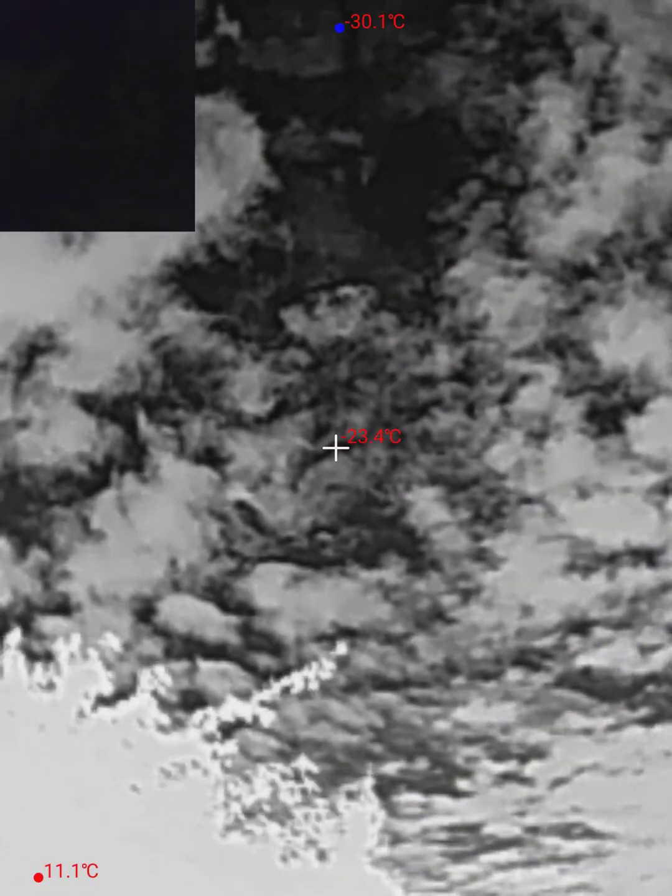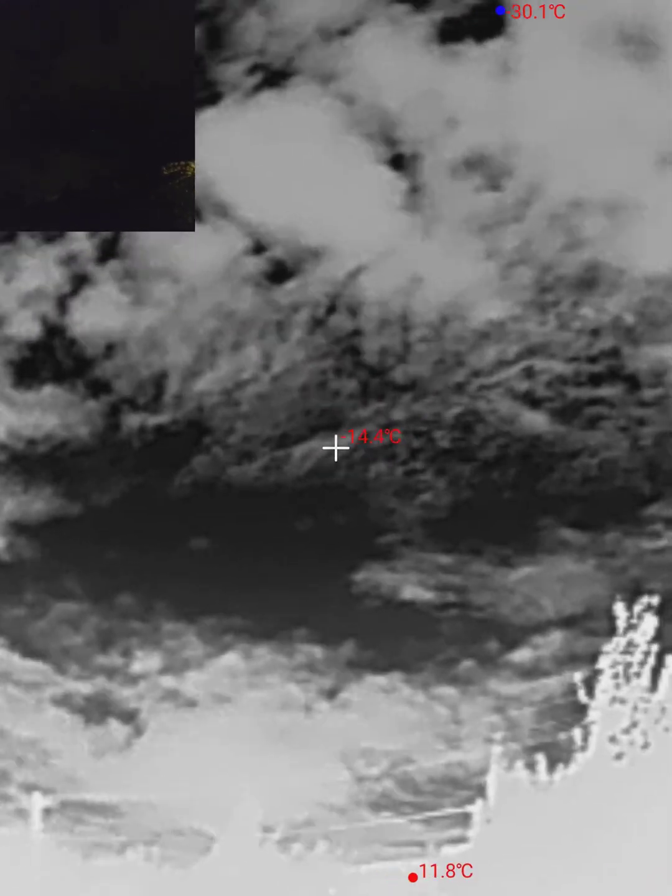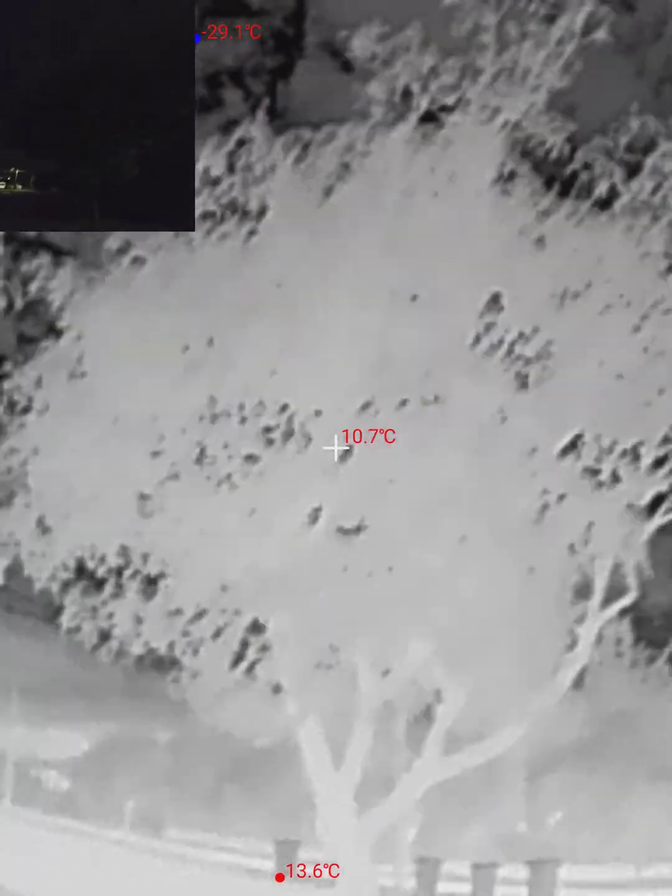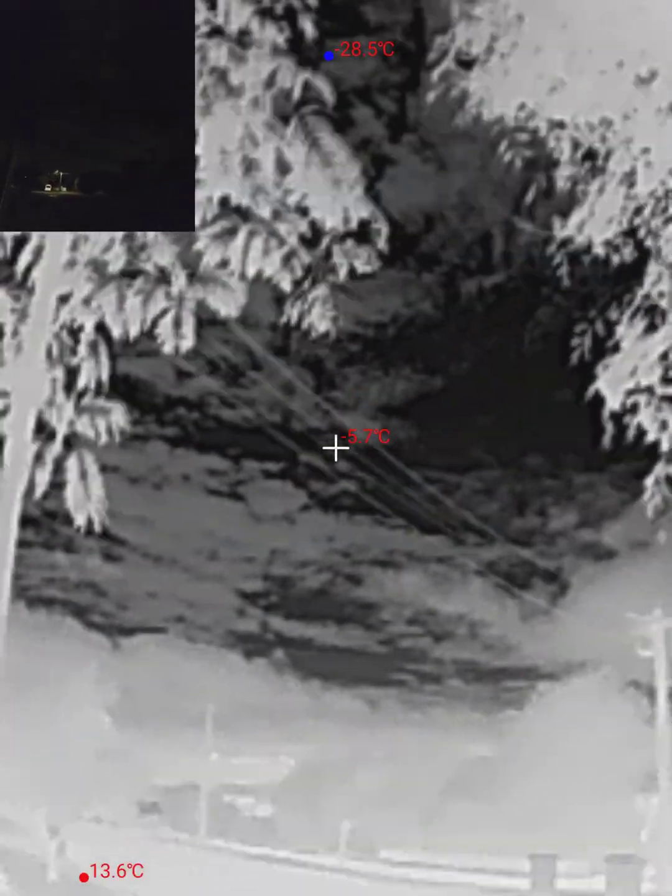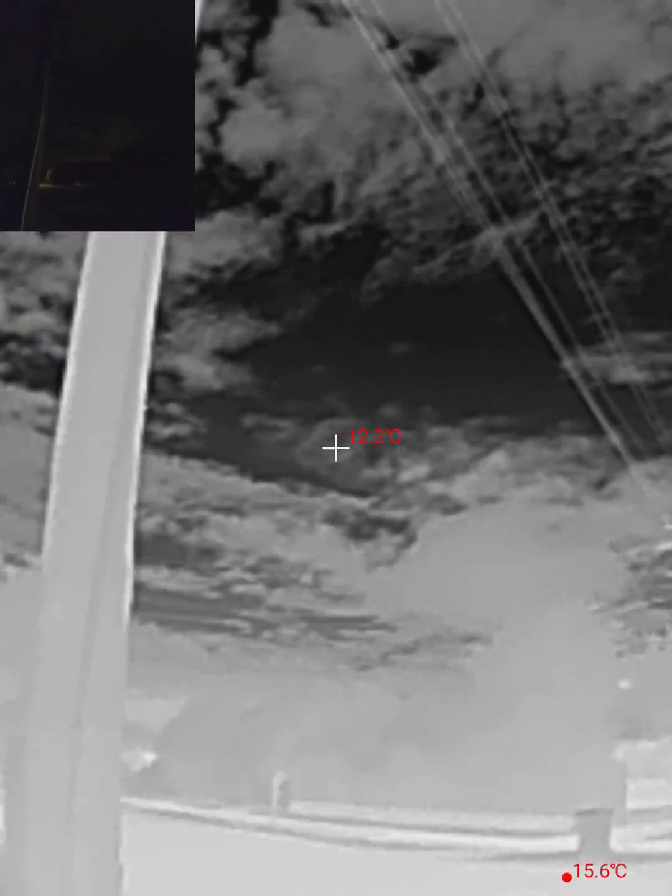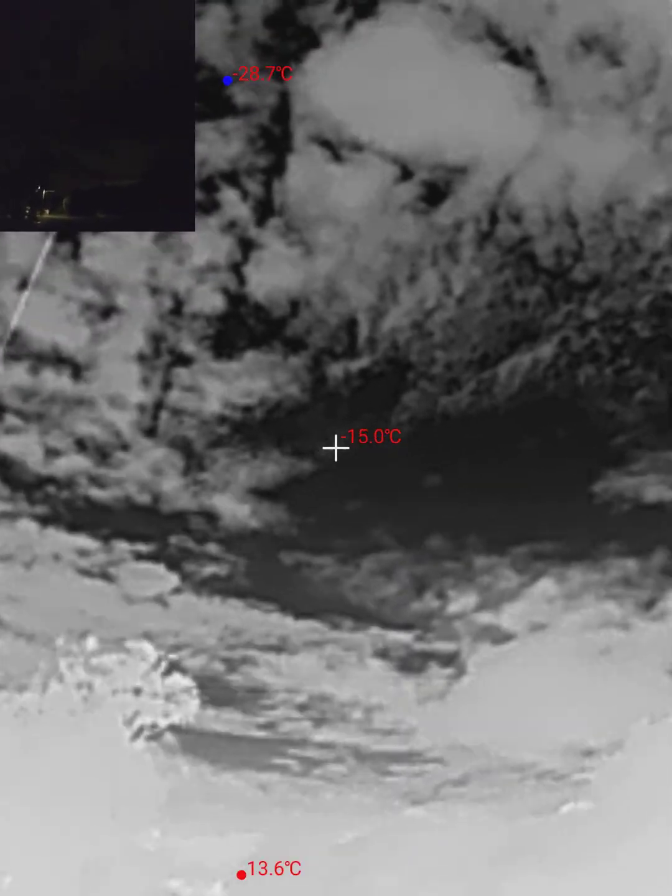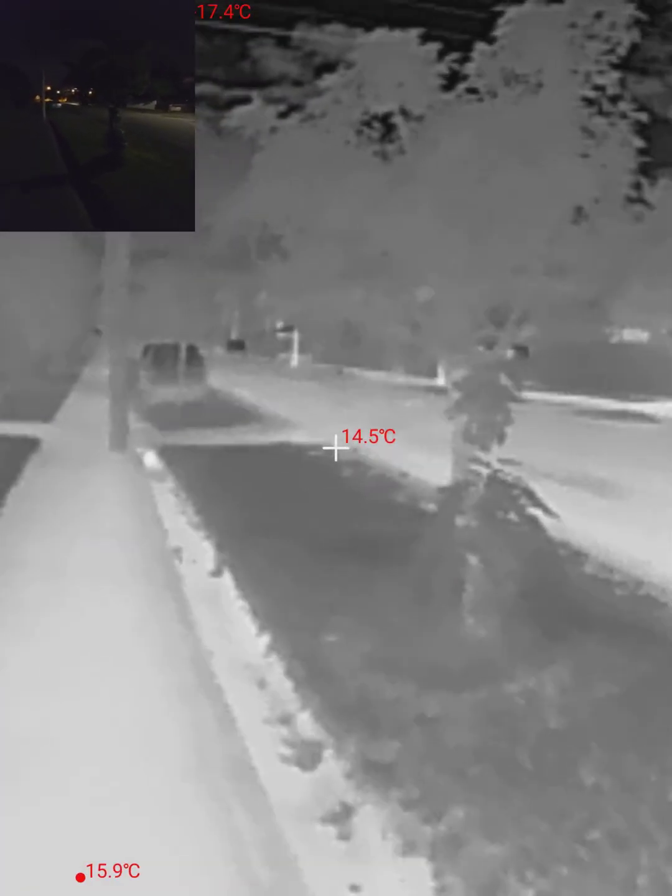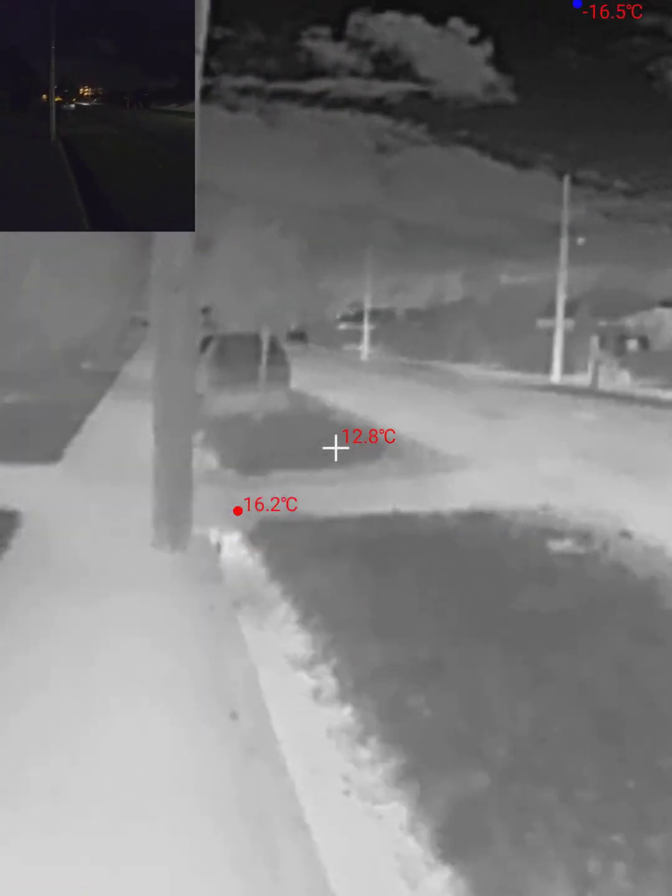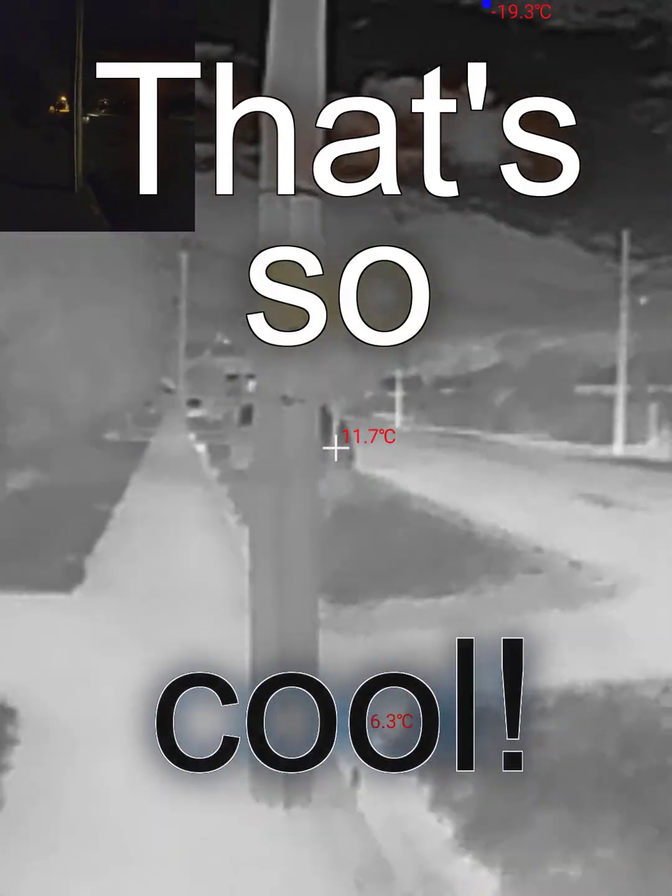Something I'm really interested in here is what would these clouds look like? No, that's not what I mean. We can see the occasional stars poking through, and that's probably not even coming on the main camera there. But I'm curious whether they would show up if the resolution of the thermal camera was higher. I suspect that they might, but I'm not completely sure. I thought this was really interesting. Just look how well the street shows up on this. Oh, that's so cool.